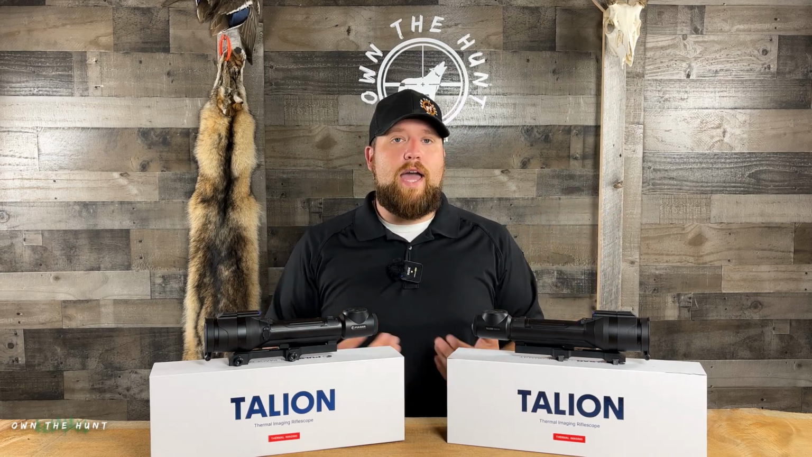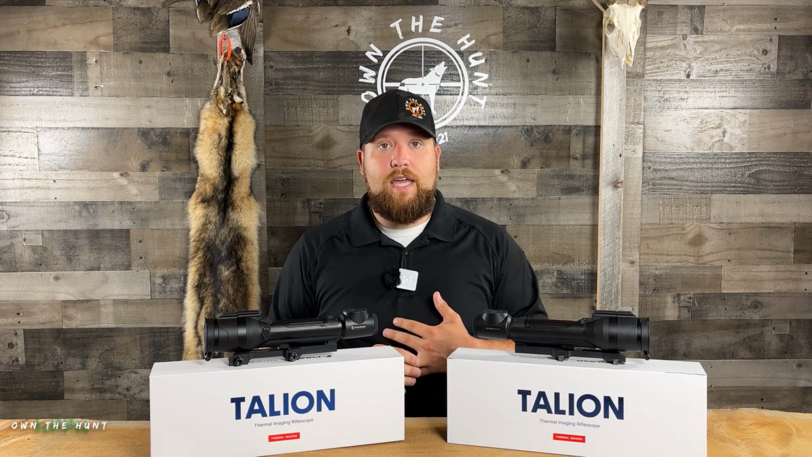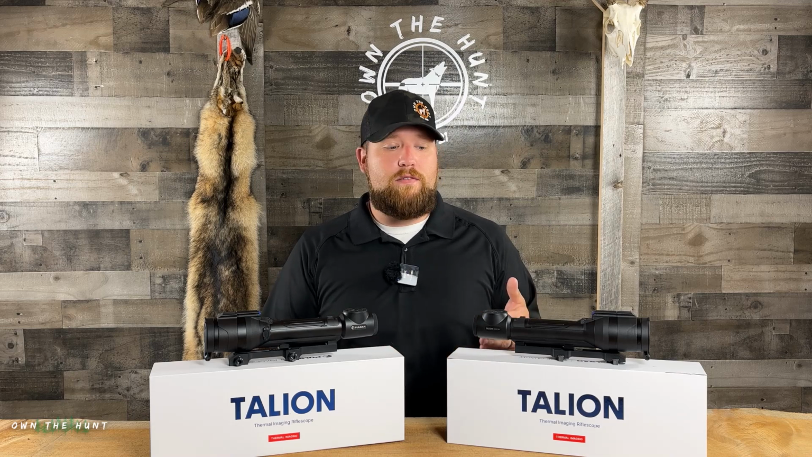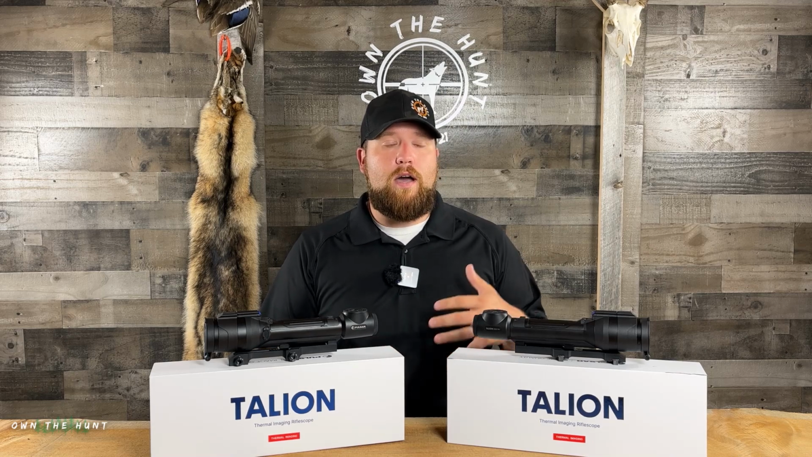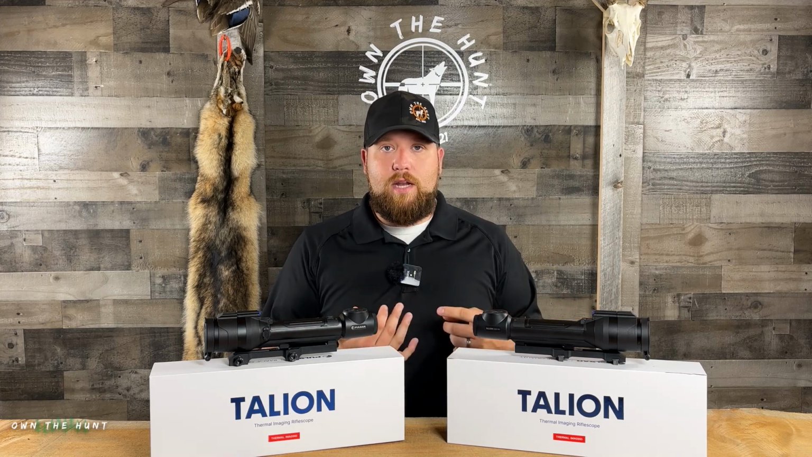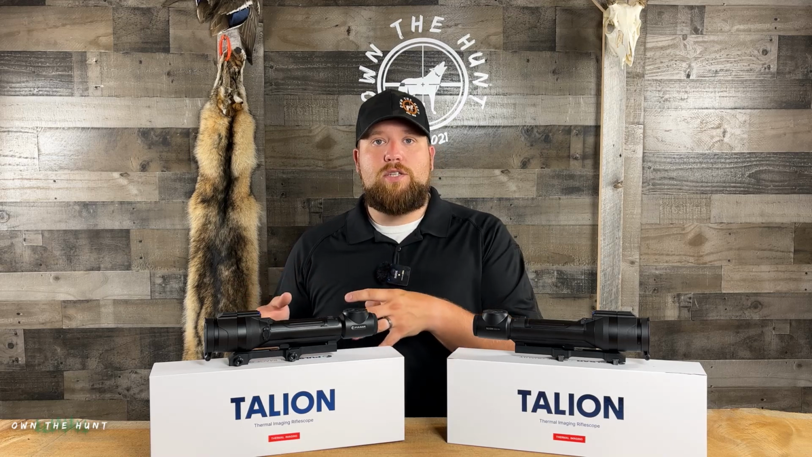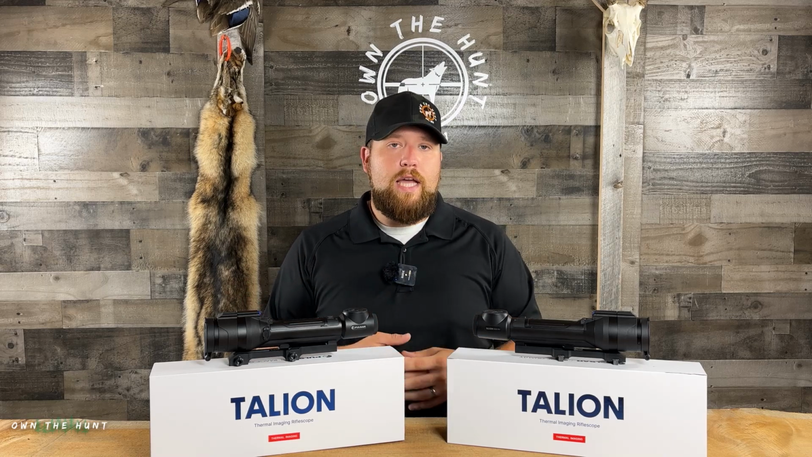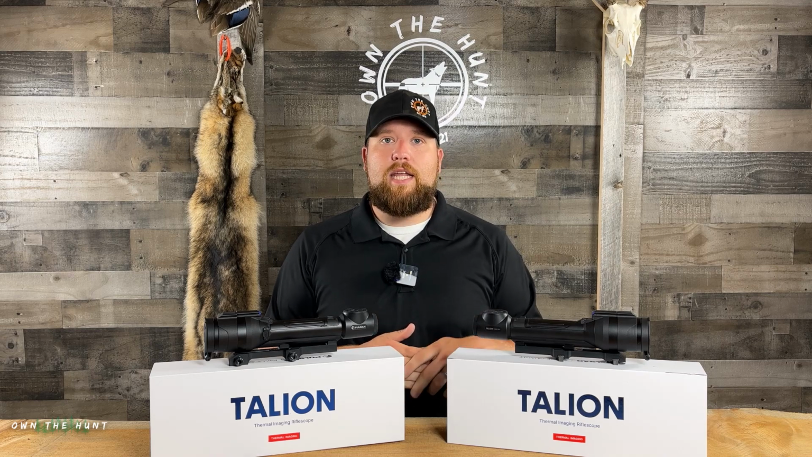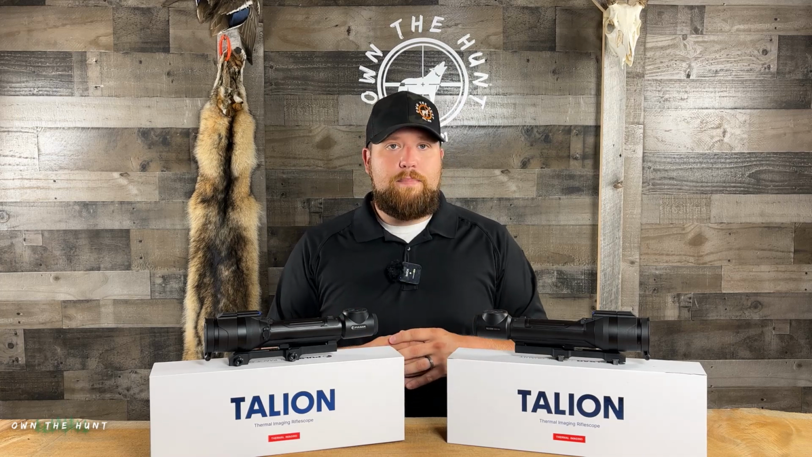And I can tell you right now, I have the Thermion 2 Pro XQ50 LRF scope, and it has that Pro sensor with the sub 25 millikelvin. And I do notice it on poorer condition nights. So nights where there's a little bit of fog, some humidity, things like that, where your image would normally be degraded more substantially on the sub 40 millikelvin sensor, it does look a little nicer on the sub 25 millikelvin sensor. I'm not going to say that it is a blow you out of the water difference, but it is a little different. So is that a big enough reason?